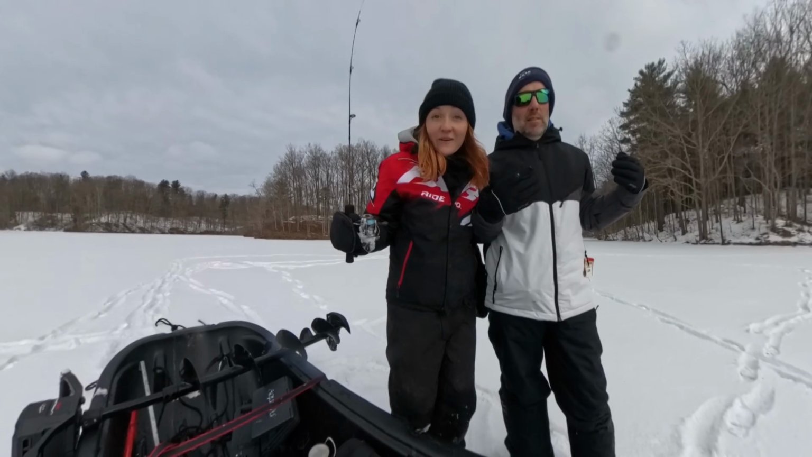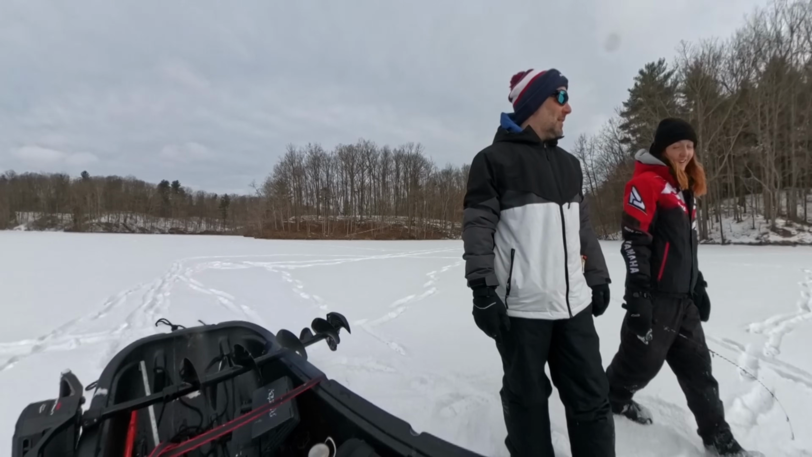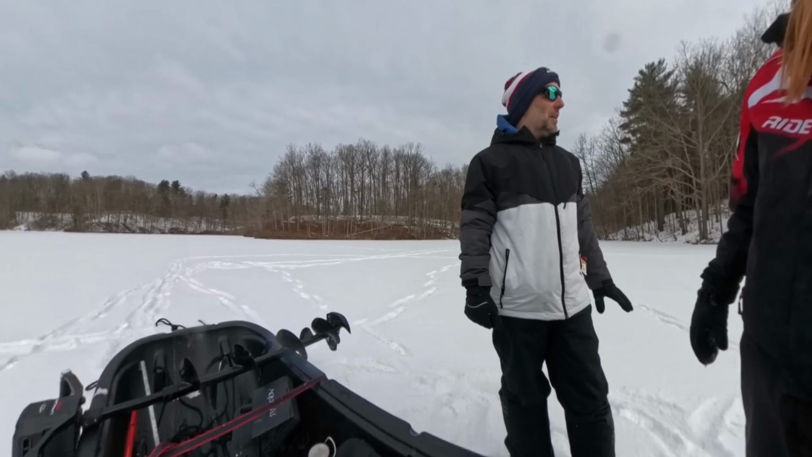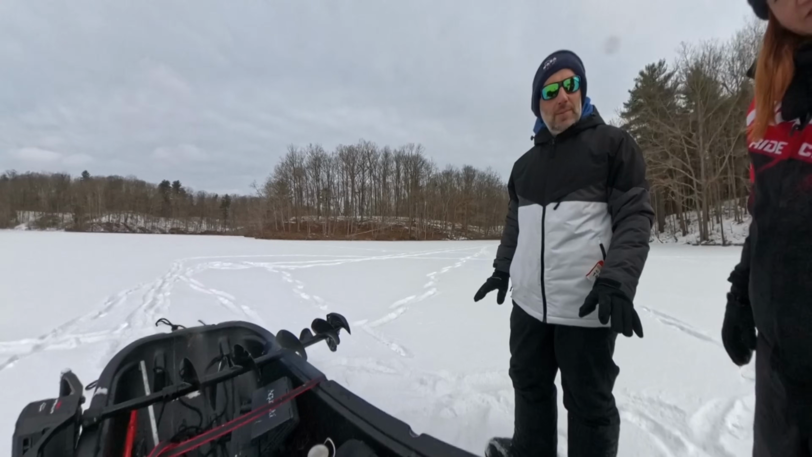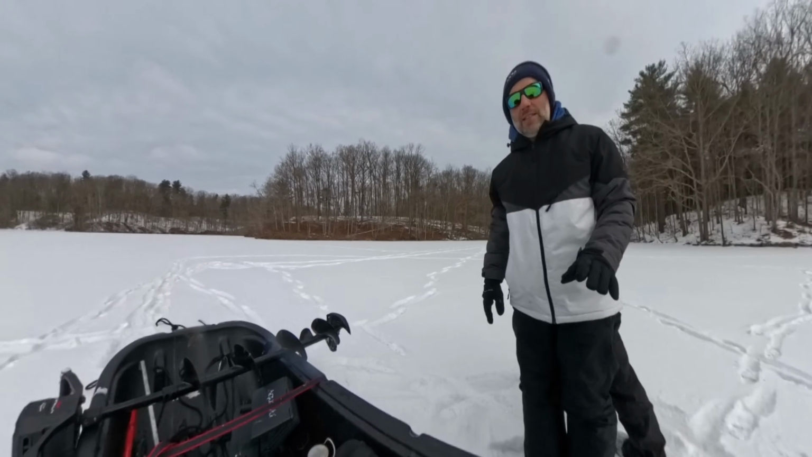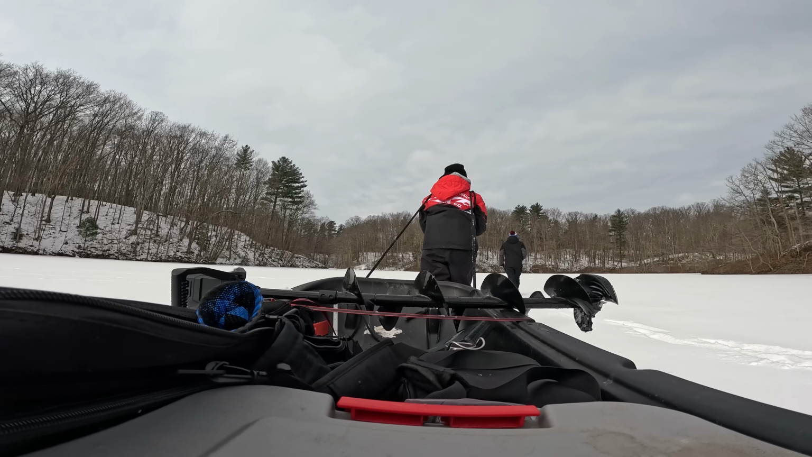But guess what? We don't have a shack today. Yeah. But we told ourselves we weren't going to do that. That's why we didn't bring the shack. Yeah. We want to find bluegill that are willing to eat, and without us chasing ghosts all day. Where is our next hole? You want to do that point?